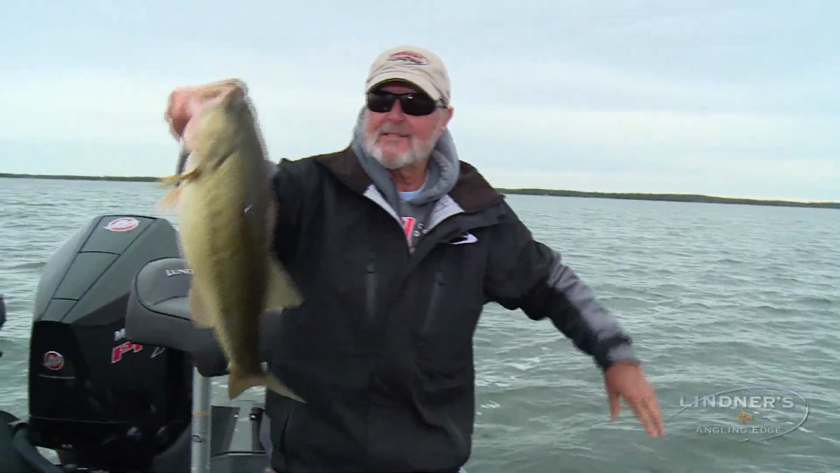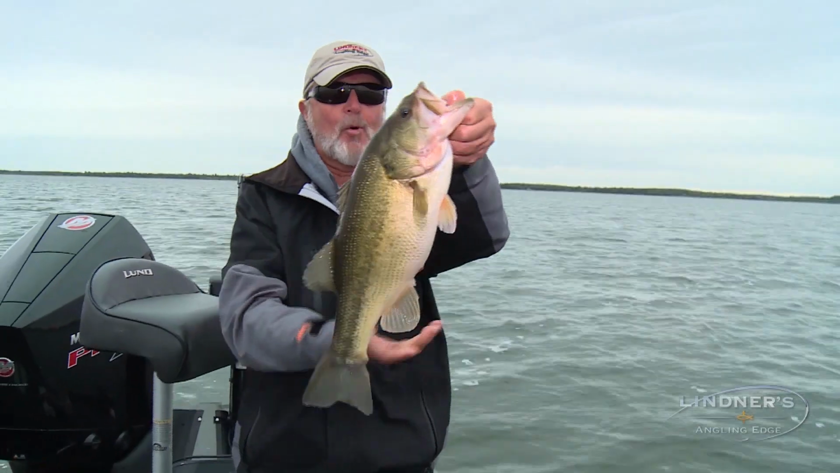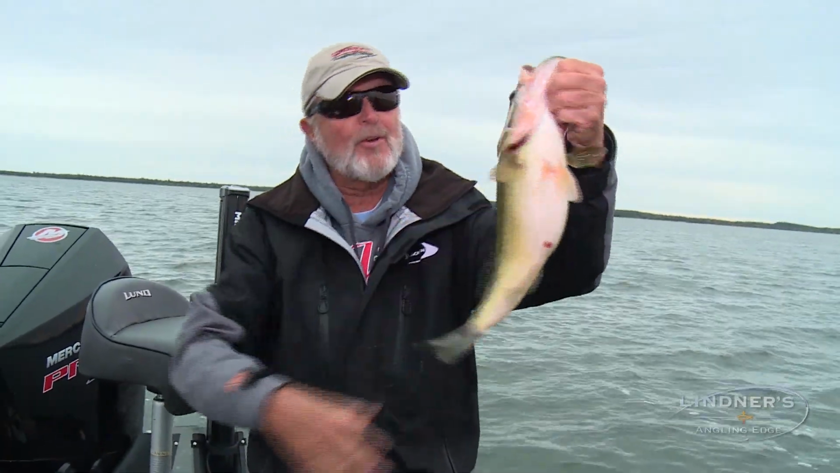Here's a good one. Boy, they're porking up. They're starting to pork up good. Look at that. Putting the feed bag on.